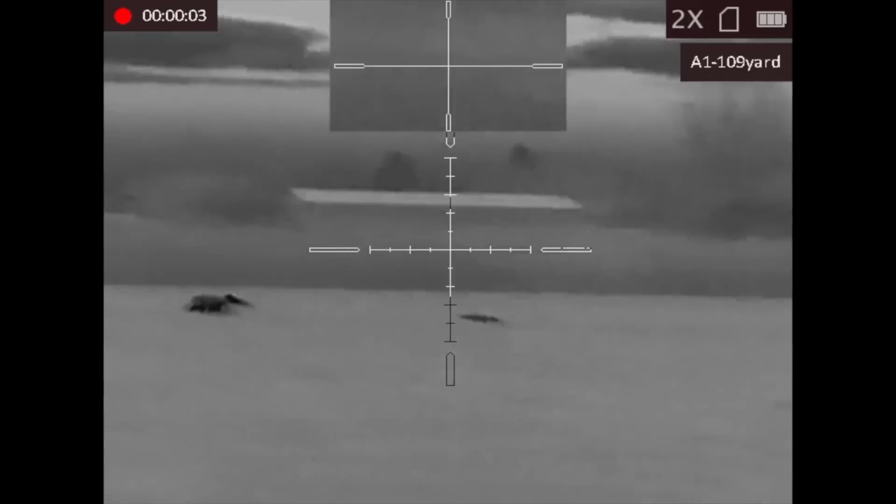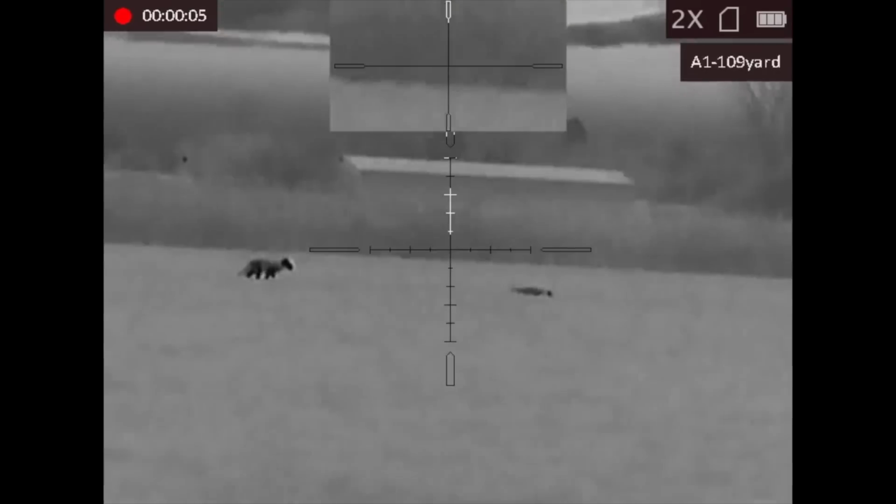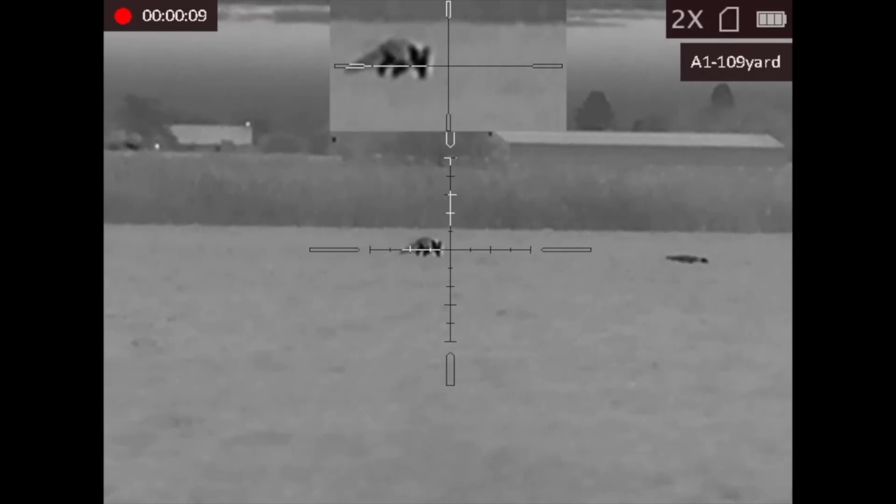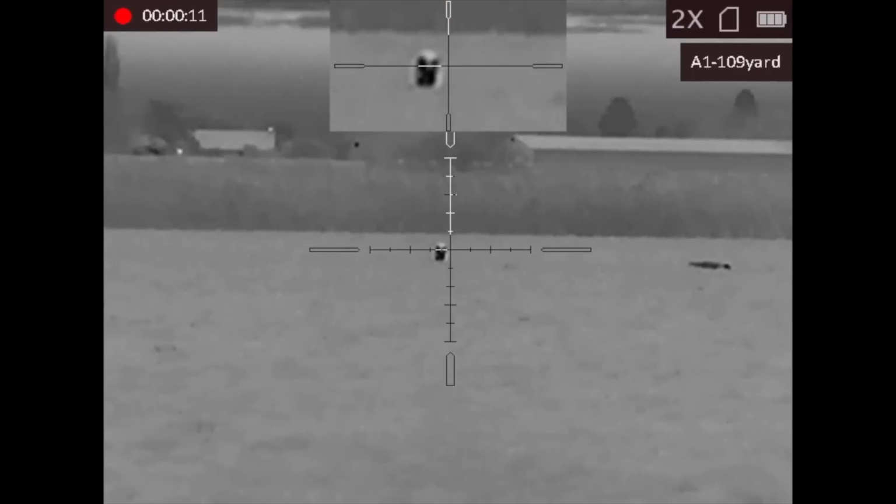Just 4 minutes after that shot, and with the caller intermittently playing away, fox number 4 had finally gotten over his stage fright and was ready for his YouTube debut.